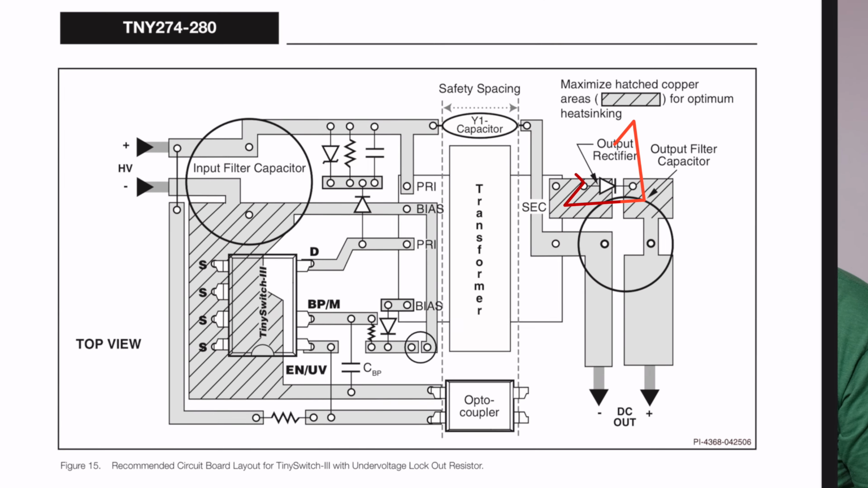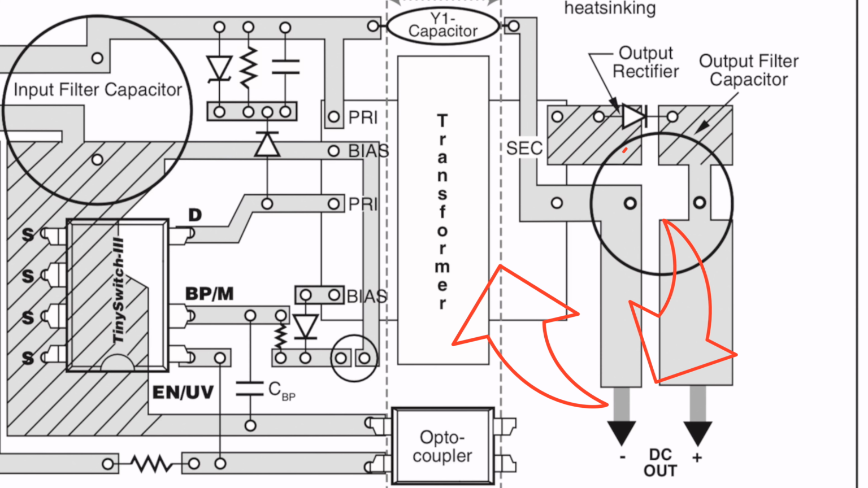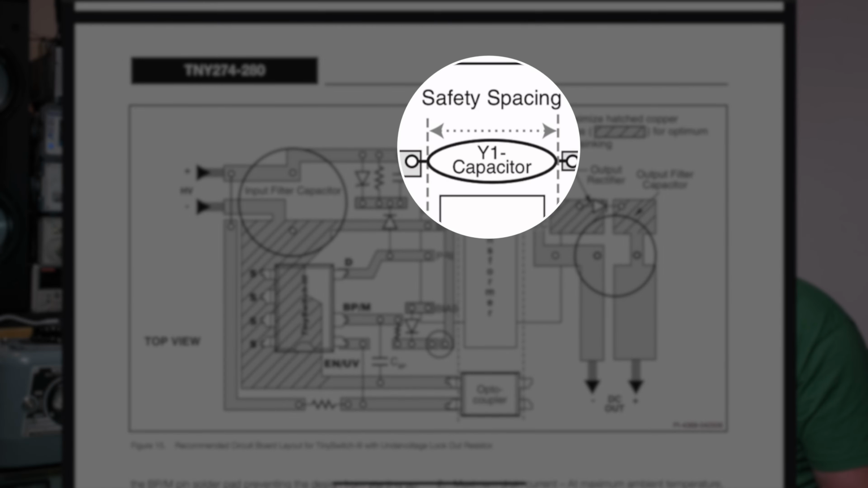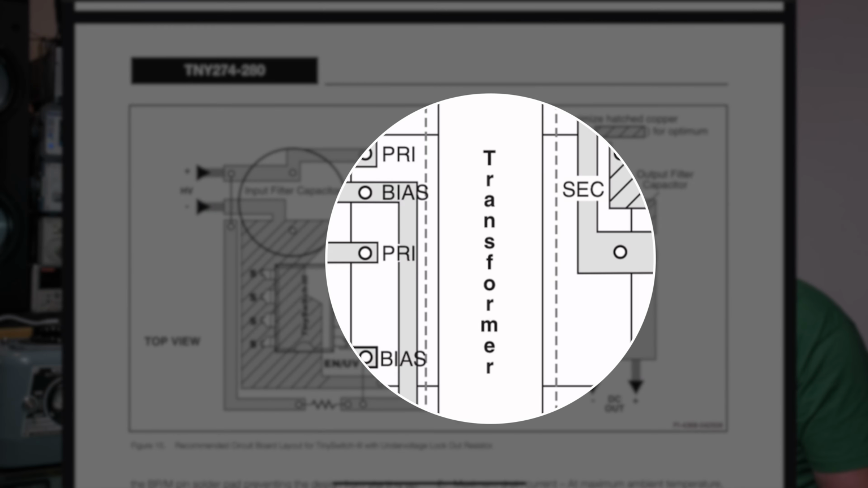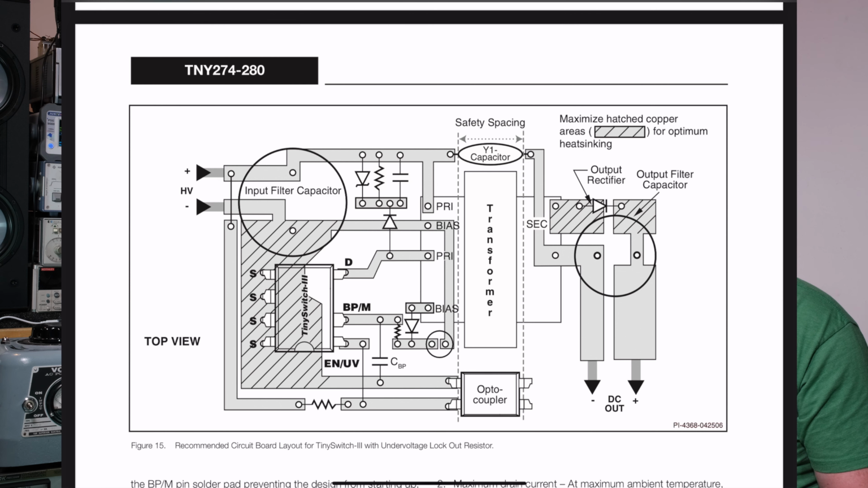Then on the output side, you can see the windings and the diode that comes off the winding. You have a single diode, right? And that diode goes right to your bulk capacitor and then right back to the other pin of your transformer. So again, a really small loop. And physically, you can see your white capacitor on the top, your transformer, and your optocoupler. That gives you your galvanic isolation and safety spacing on your board. So yeah, this is a nice example of a good layout.